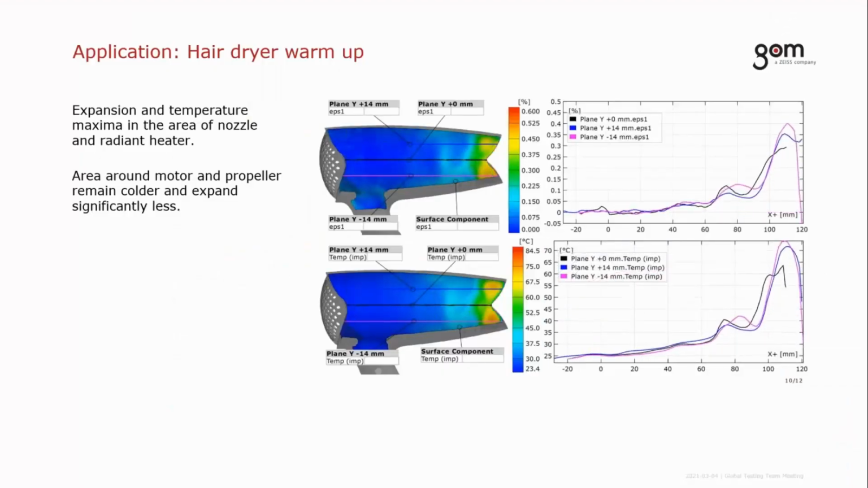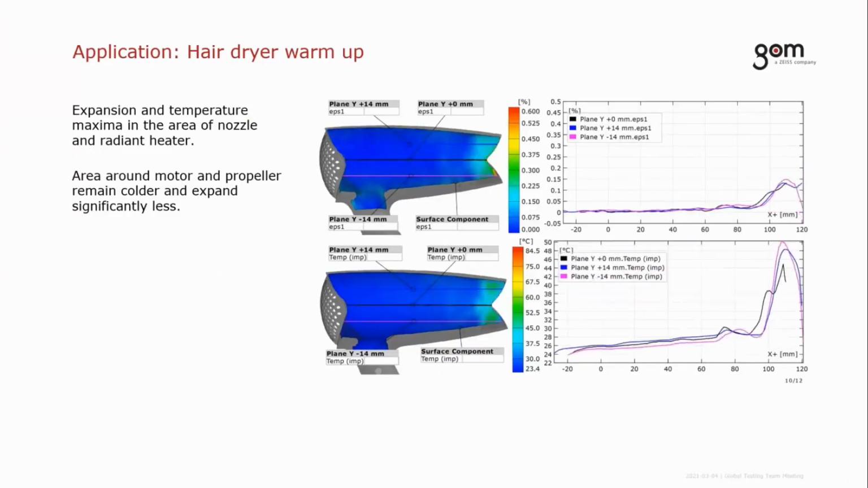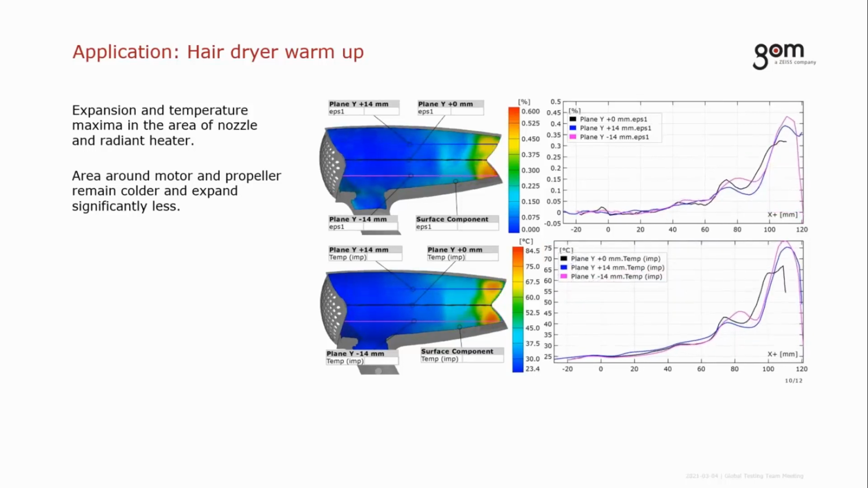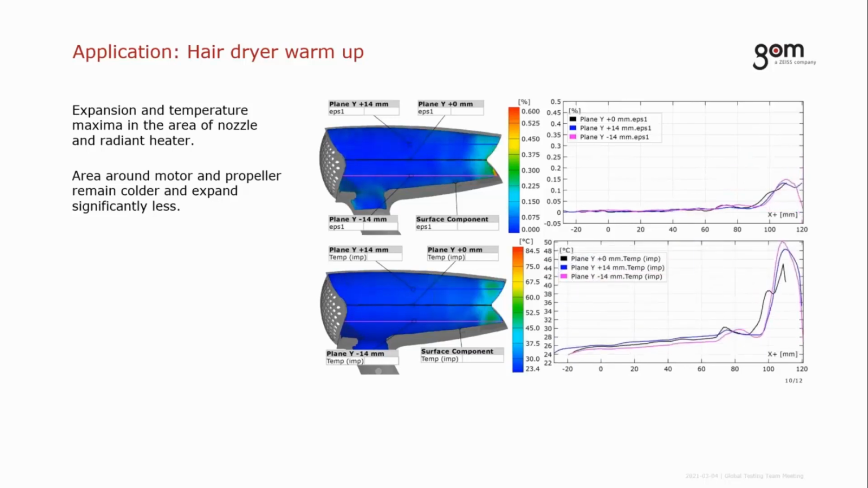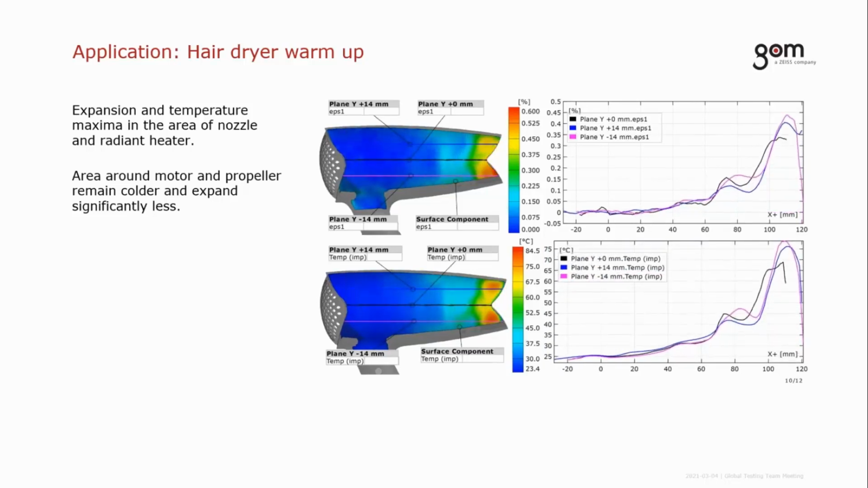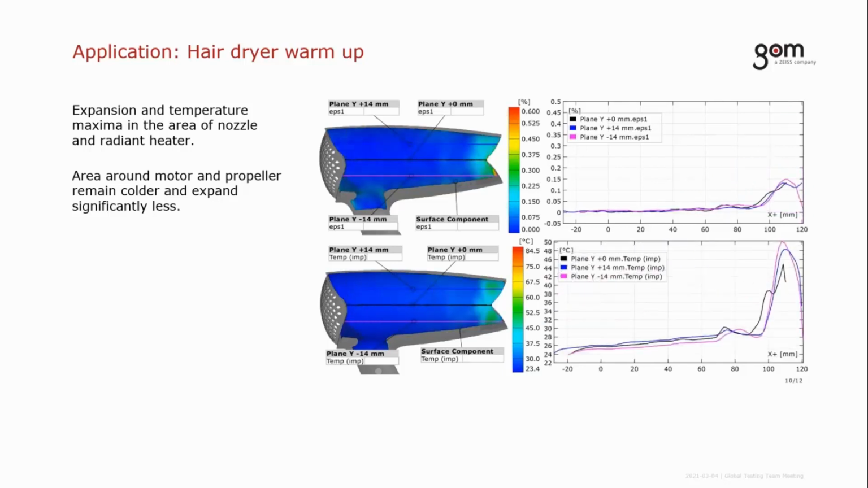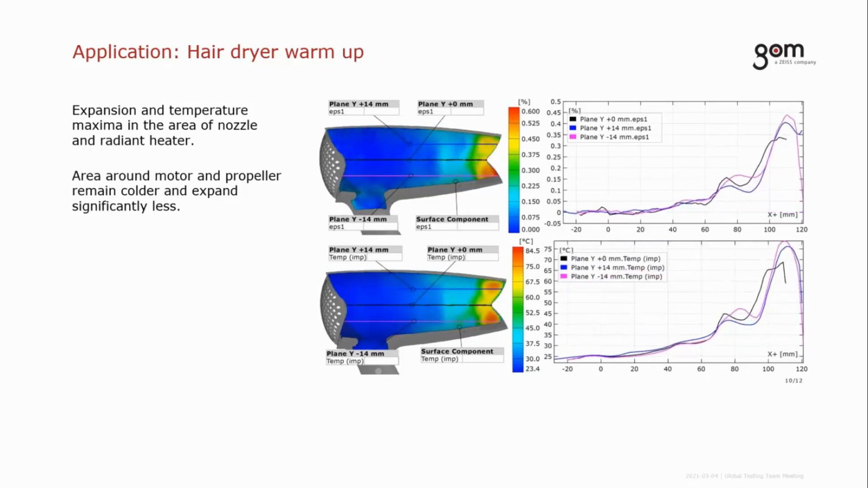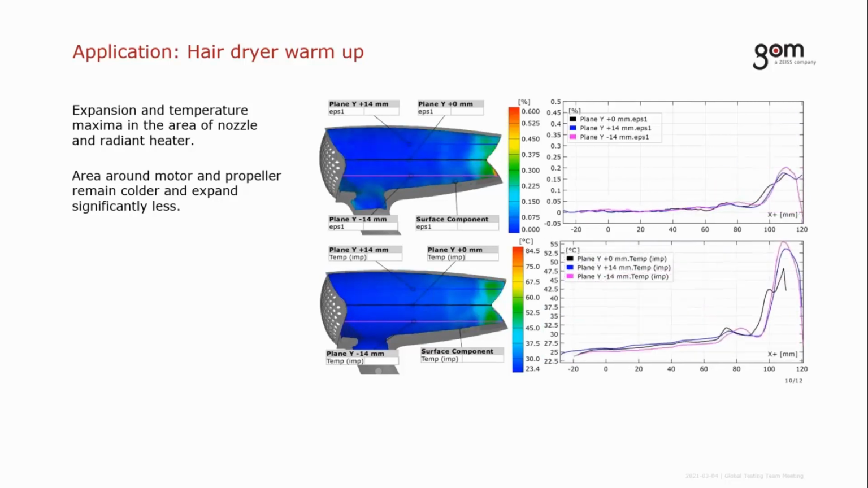Thanks, Joe. Great presentation. And Joe's right. Besides tensile coupons, this type of technology can be used in structures as well. And here's a hairdryer design test that inspects the temperature and the thermal expansion of its nozzle, compares it to the motor on the backside there. The graph shows a profile of principal strain led by the temperature data and the bottom diagram there.